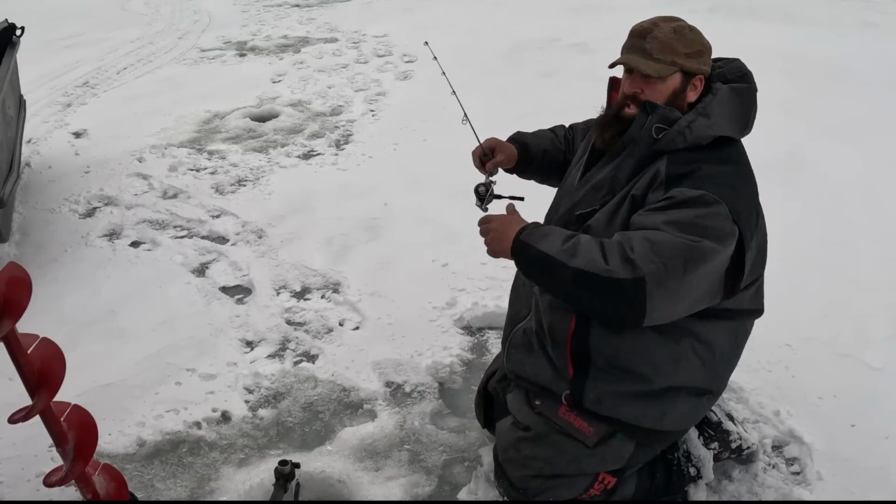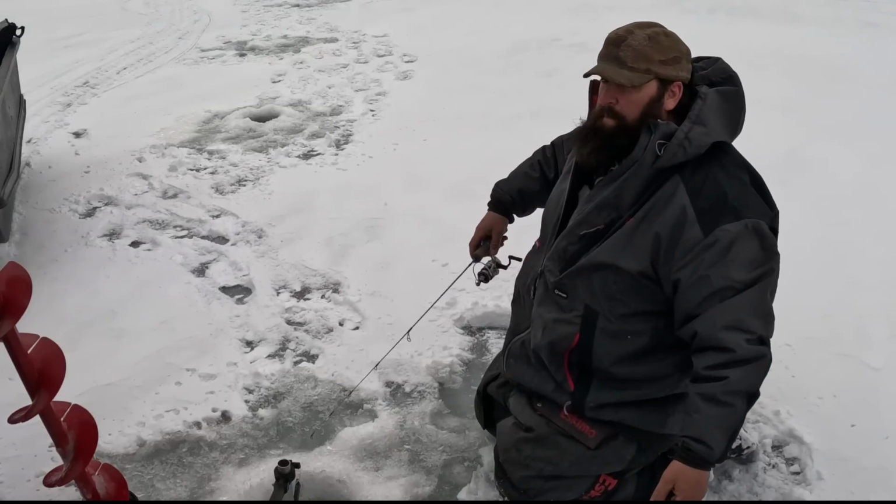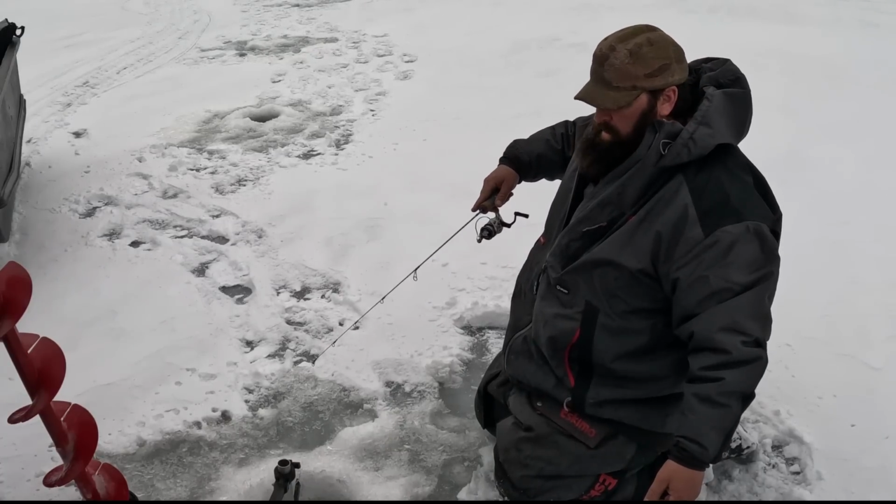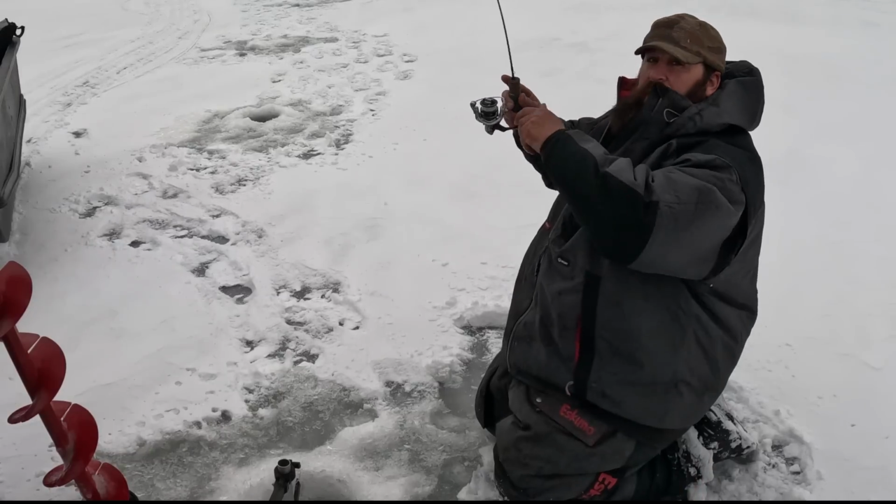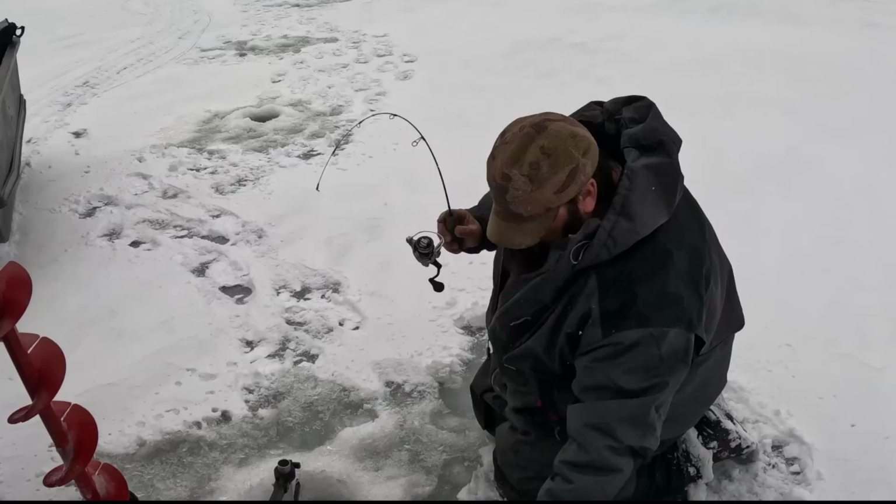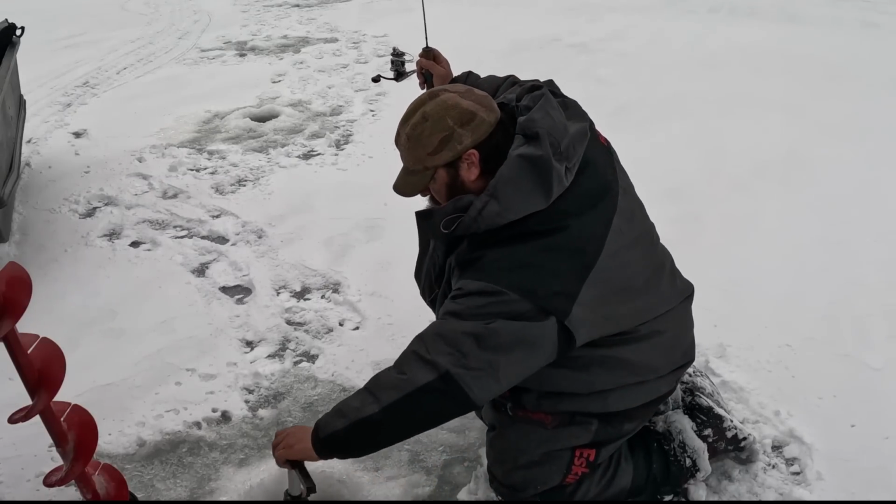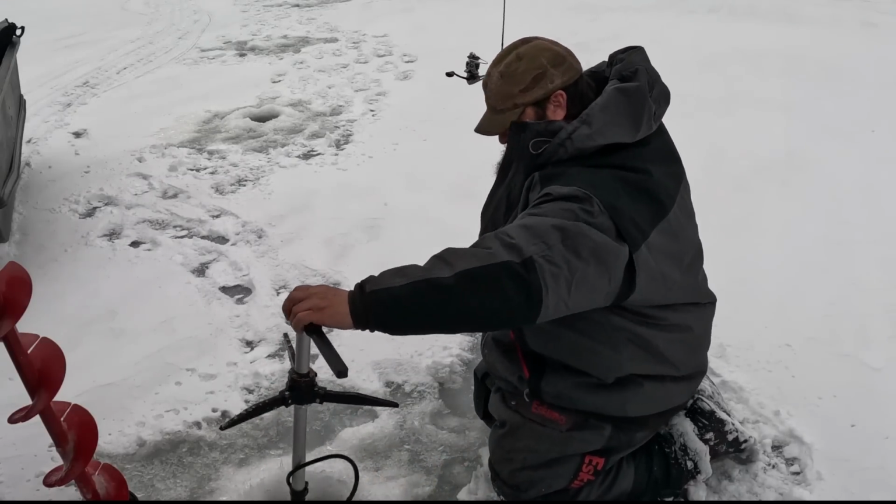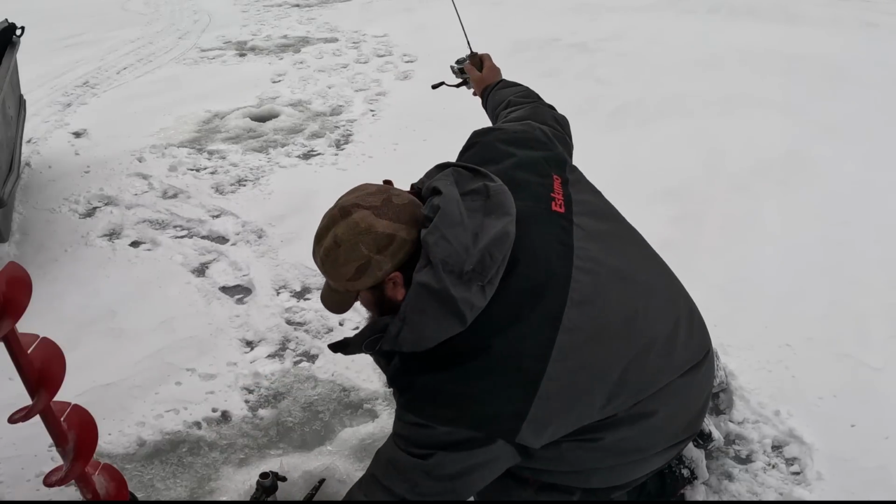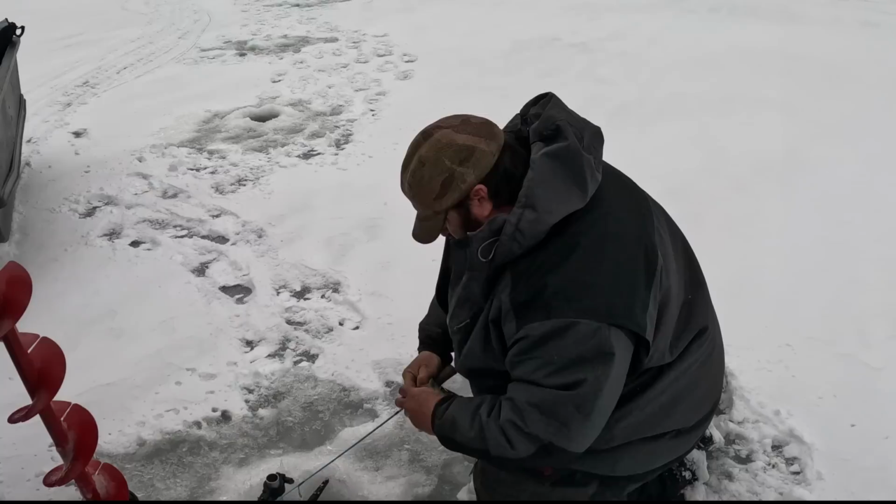Nice little 13-incher there. Another one. Come on, a little bit smaller class right now. We'll go one up, one down. This one's caught in the LiveScope. Yeah, that's like a 12 or smaller. 12-incher.